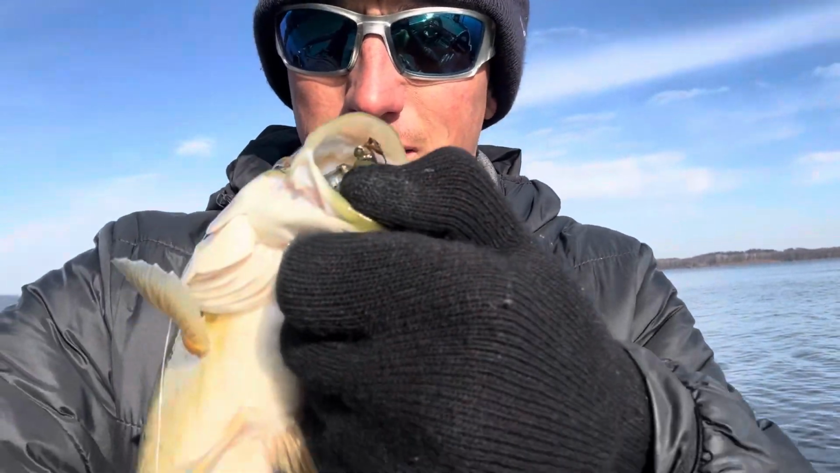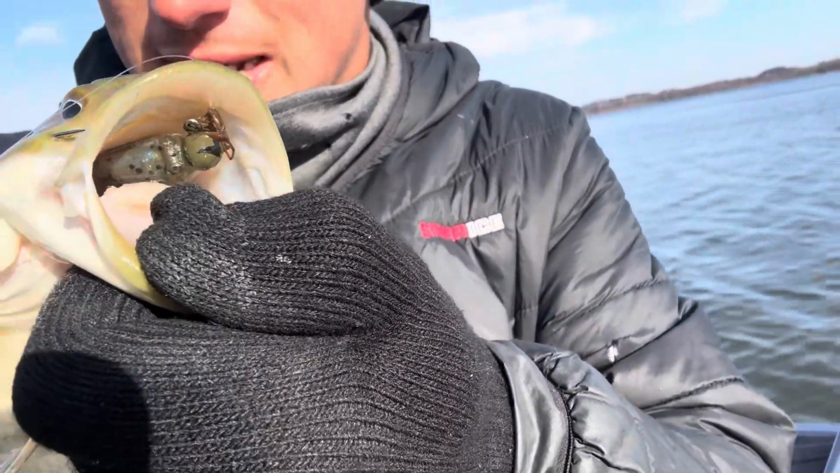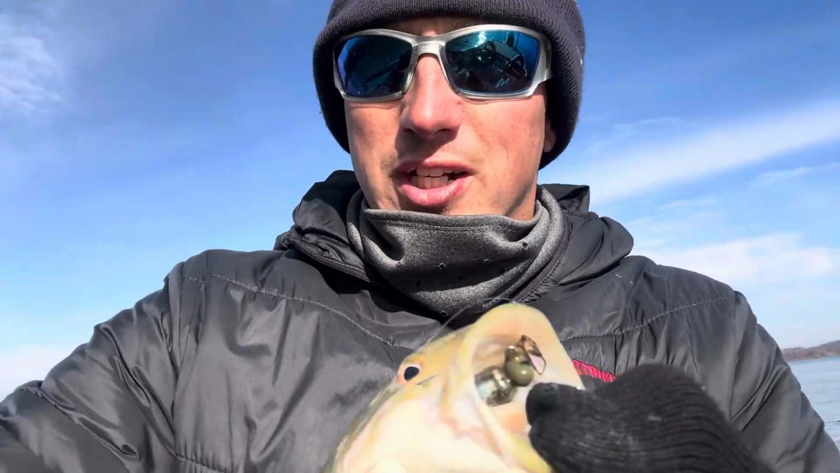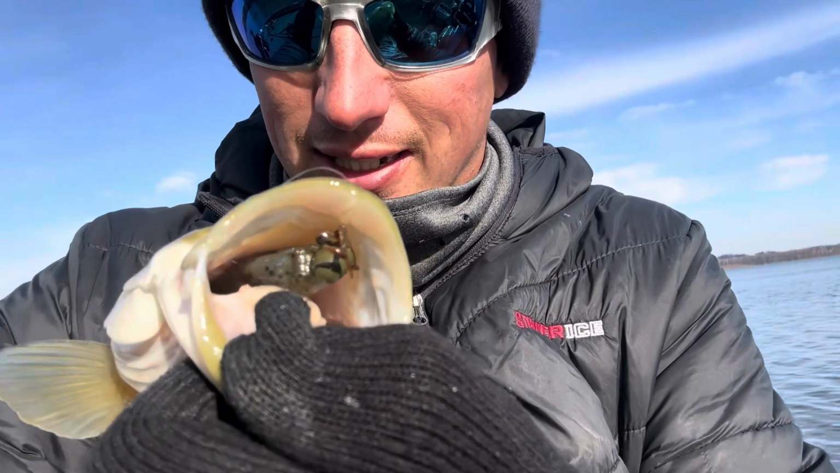But first, Walleye Hoagie, gonna eat some lunch. A little bit of a slow go at it here recently, but we got another one. Switched it up to that TRD Goby in the Deal. Awesome color. It's really kind of a little bait fishy sort of look. You can kind of see it in there.